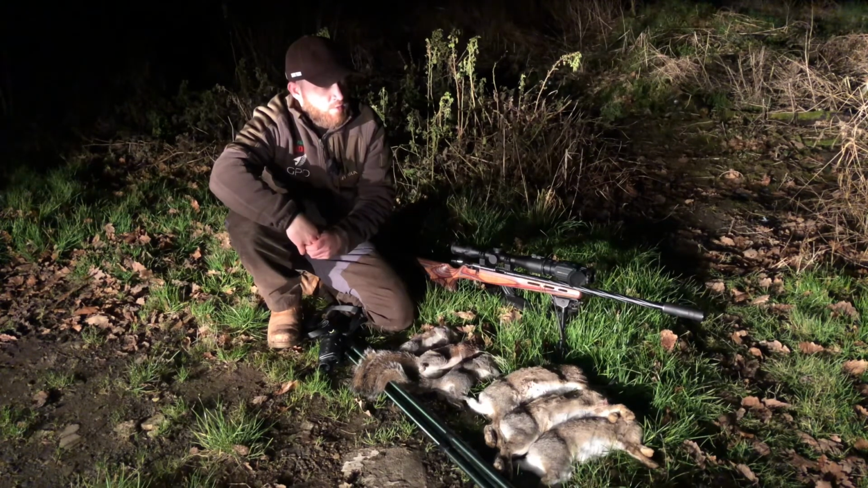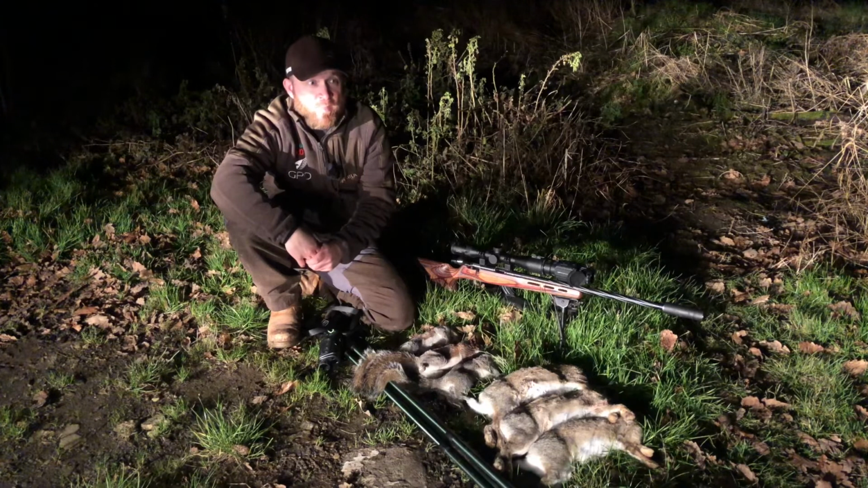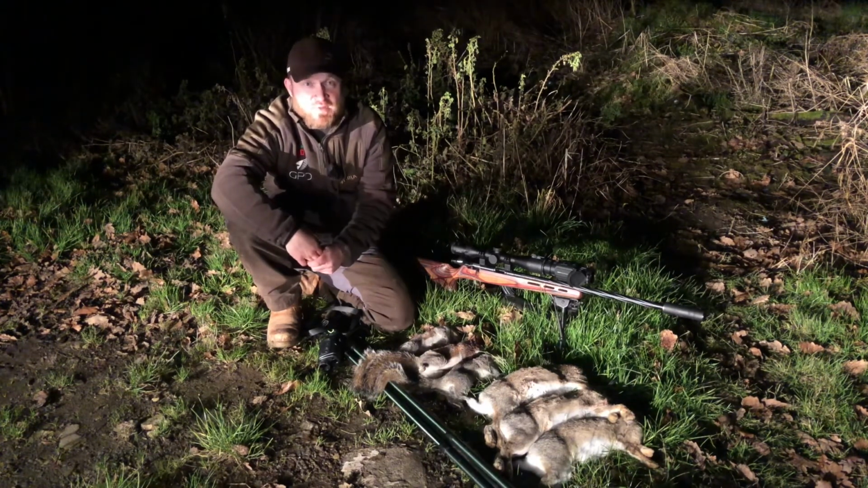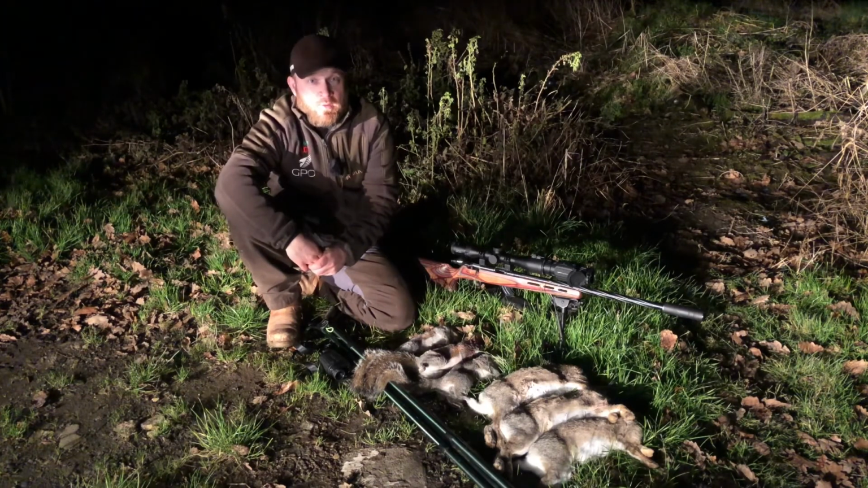So I think the lesson here is that when you're shooting on the feeders, it's fine. You range it and you know your distances. If you want to shoot from the foot, from the sticks, on different distances, anywhere between 25 to 100 meters, I would say, you definitely need to go for a 17 HMR, 17 Fireball, or I don't know, something more flat shooting than a 2.2. There you go. Result.